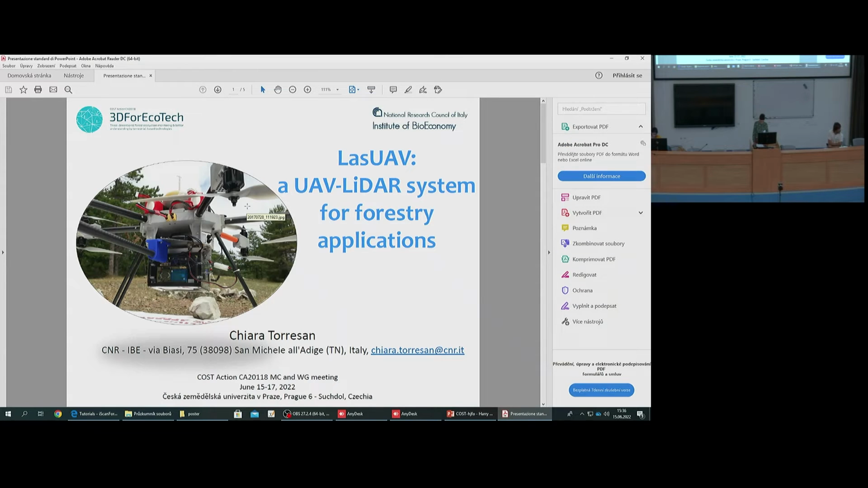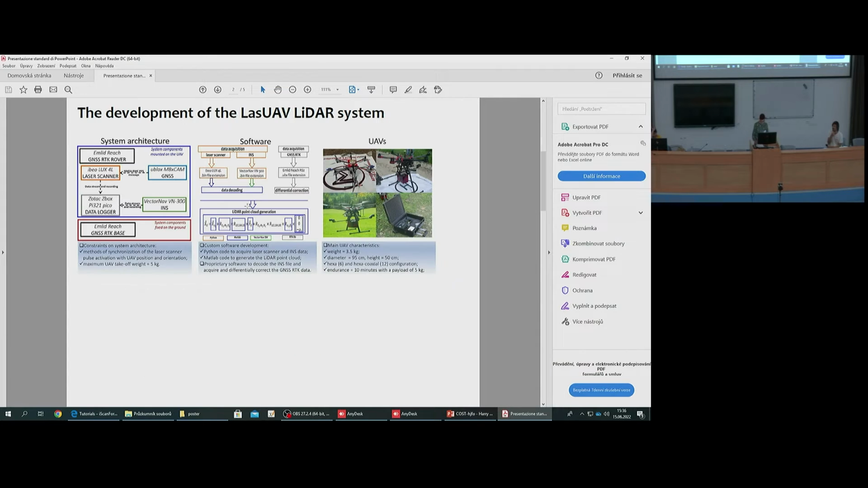I want to present to you the development of our UAV-LiDAR system that we carry out at the Institute of Bioeconomy of the National Research Council of Italy. I will provide you with detail on the architecture of the system, its components, the development of the code for data acquisition, and the generation of the point cloud in the poster session. Here, I just want to sum up the results of the performance of our LiDAR system. So, more detail in the poster session.